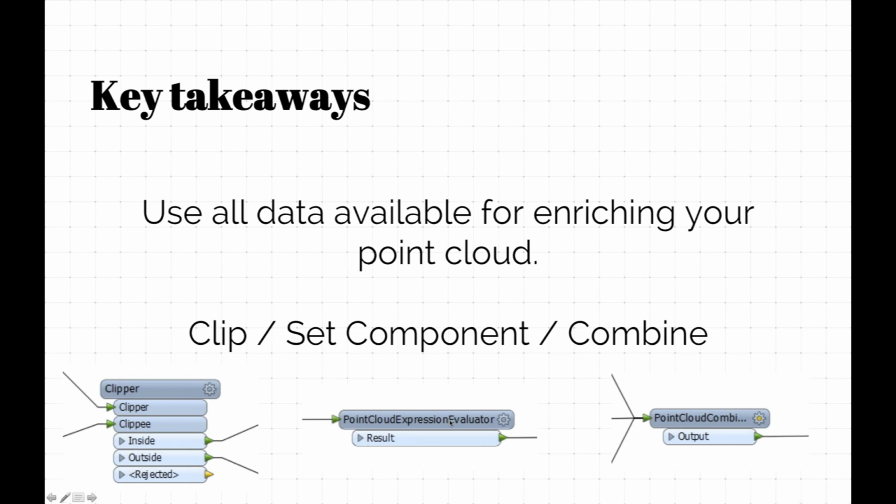So, point cloud expression evaluator to go through and apply math. In our case, we did boring math. We just assigned a constant value. Yeah, but you can use attributes. You can use components for calculating values for making a decision. You can do if-then-else kind of things on a point-by-point level, and it's super fast to do it down at that level. And then point cloud combiner to bring things back together after you've broken them apart. Yeah. And of course, clipper is always handy to split things along the way. So that's the kind of idea.